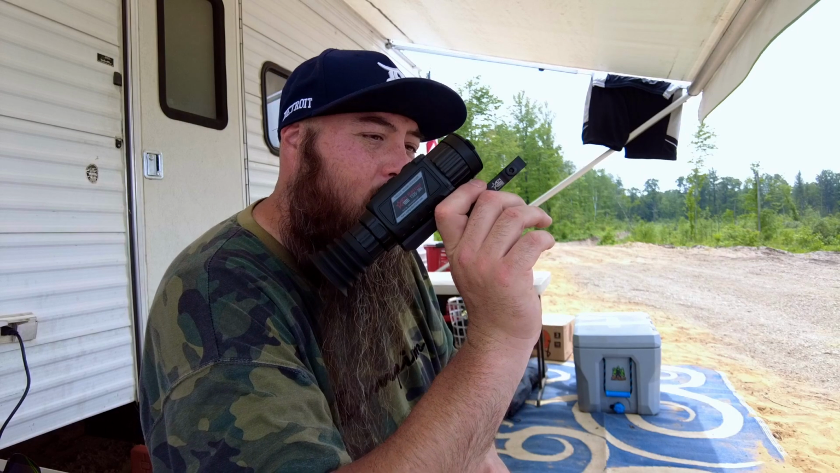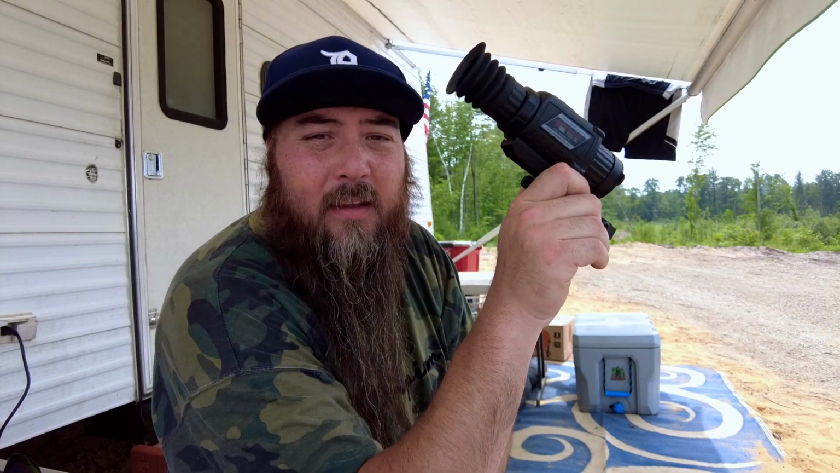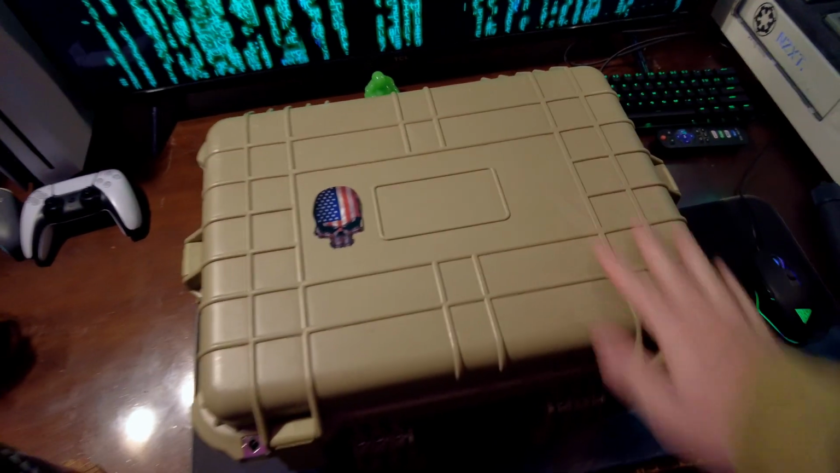I just used this in the camper to locate studs in the wall because I wanted to mount a TV in there. So that's actually kind of sweet. Here's the case that I bought for this thing.